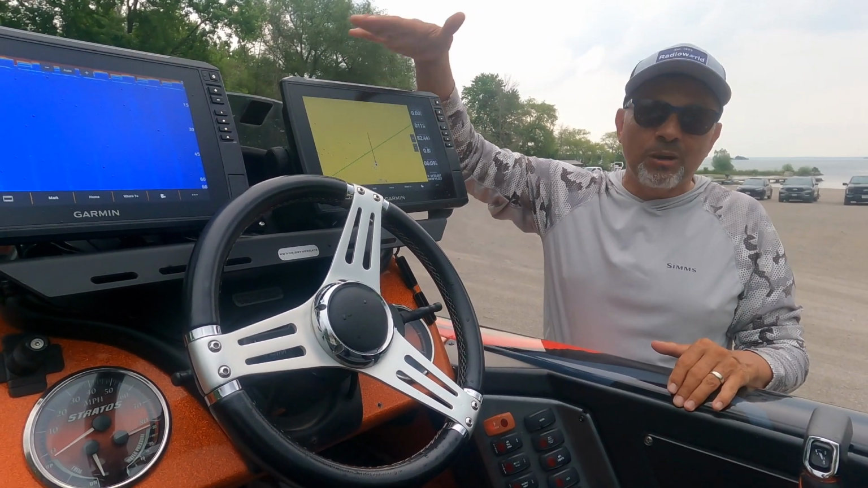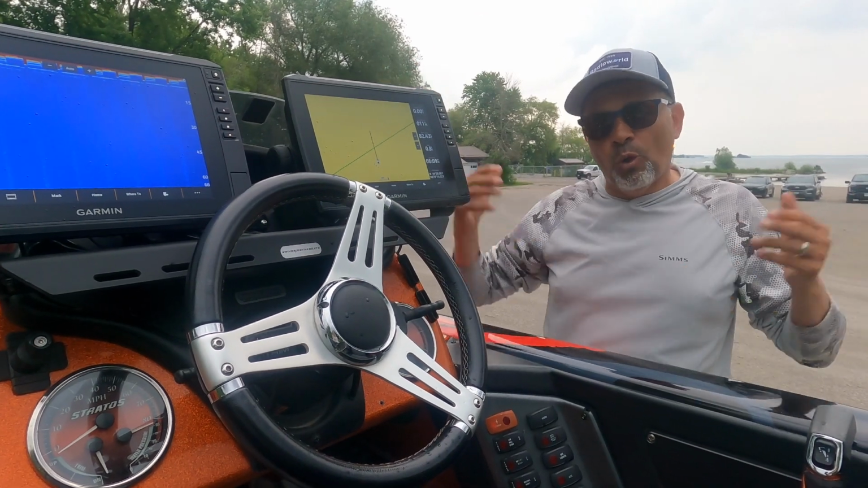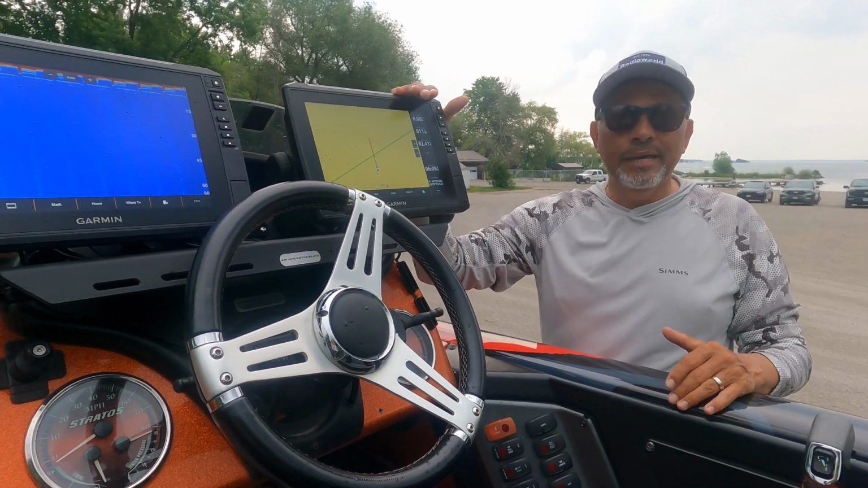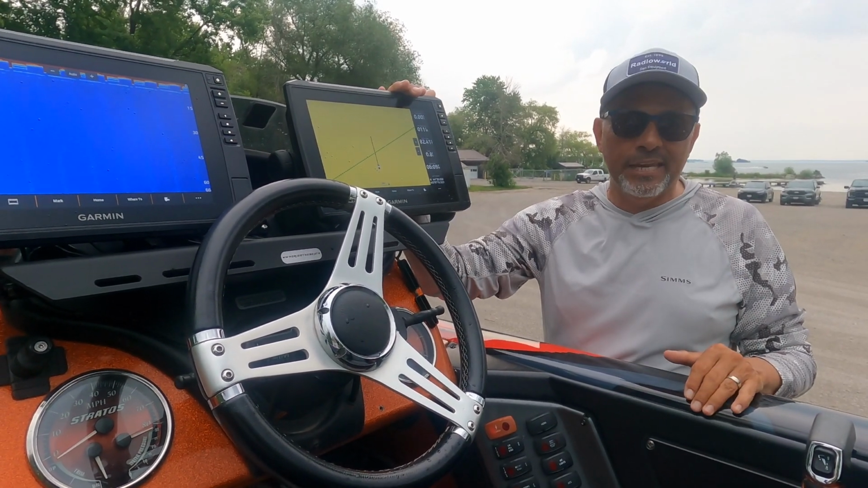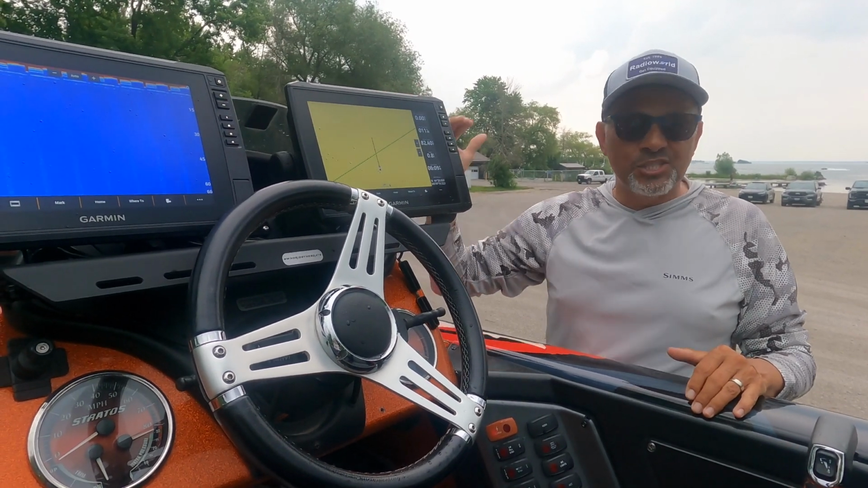The 12 inches are just going to block my sight. Now, if you're a taller guy and you can get away with it, absolutely go 12. I always say wherever you can get away with bigger, why not? But in my case, I just like having the 10-inch. It fits what I'm doing, keeps me safe, and still gives me the same information that I'm looking for.